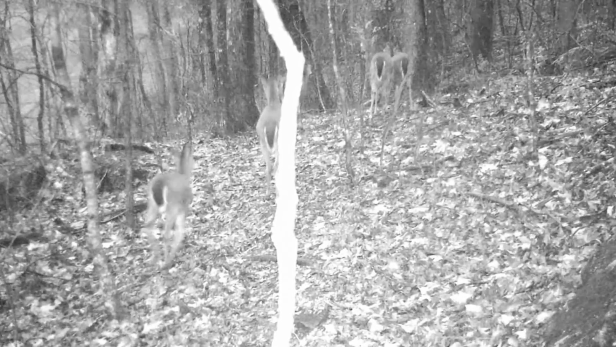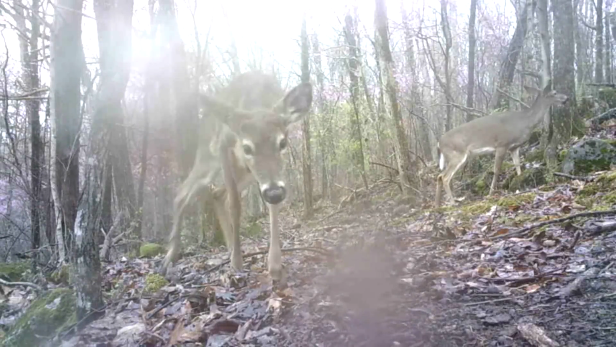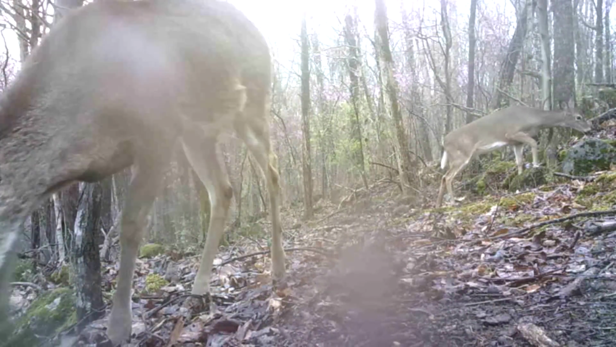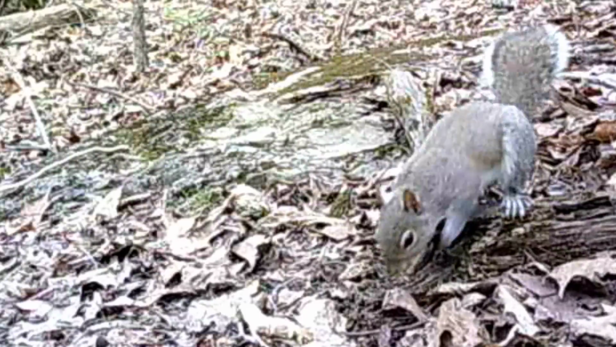Well, come daylight and it's still raining, there's a herd of does here moving across the ridge. They're on the move. There's 8 or 10 does there. And they go about their business picking, browsing on all these little shrubbery sprouts. But it's time for the squirrels.